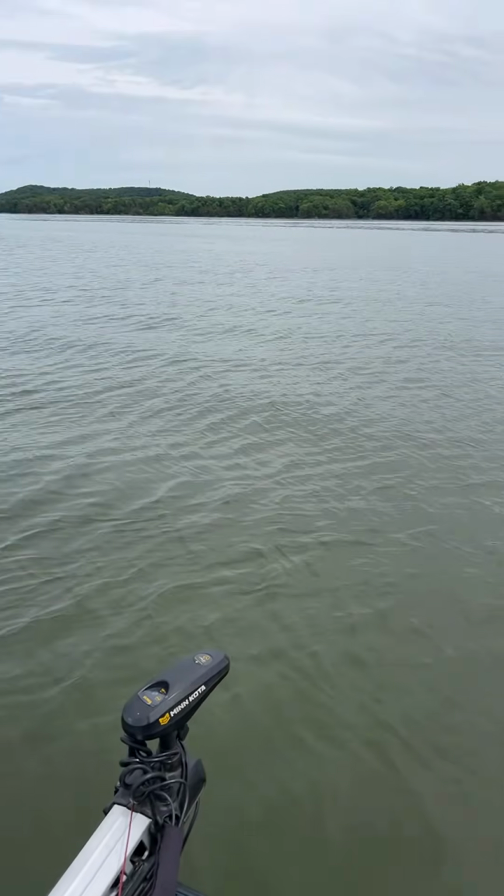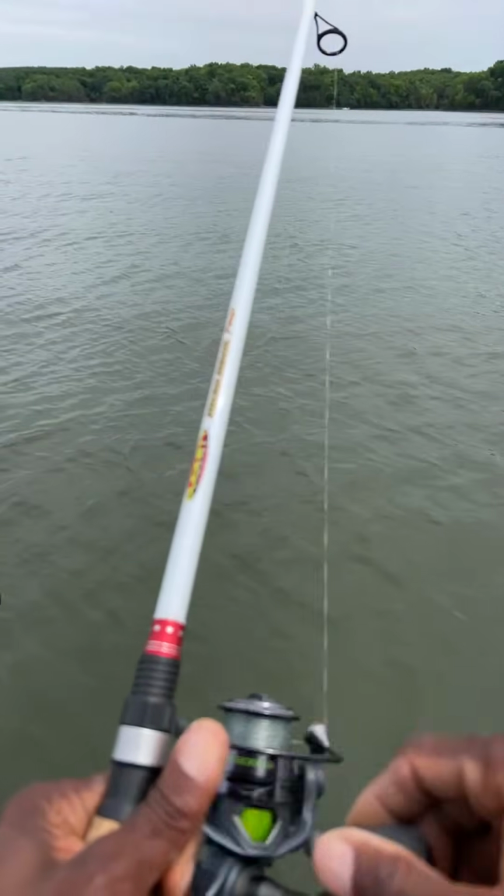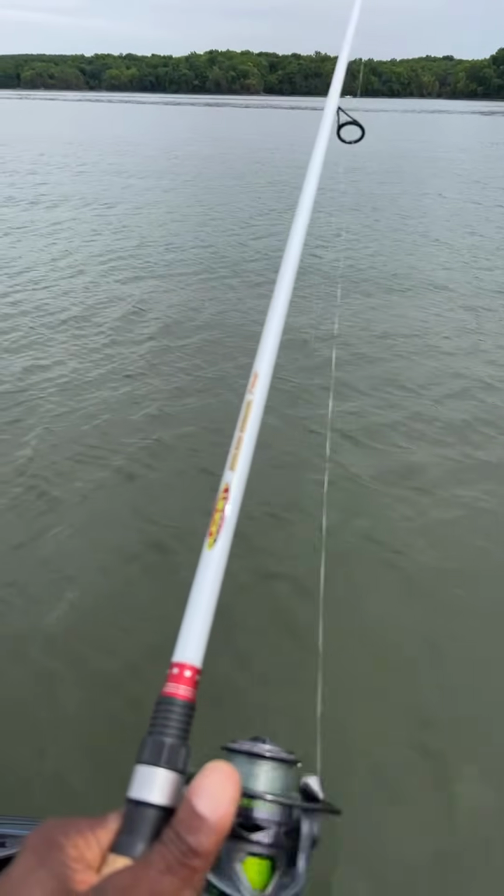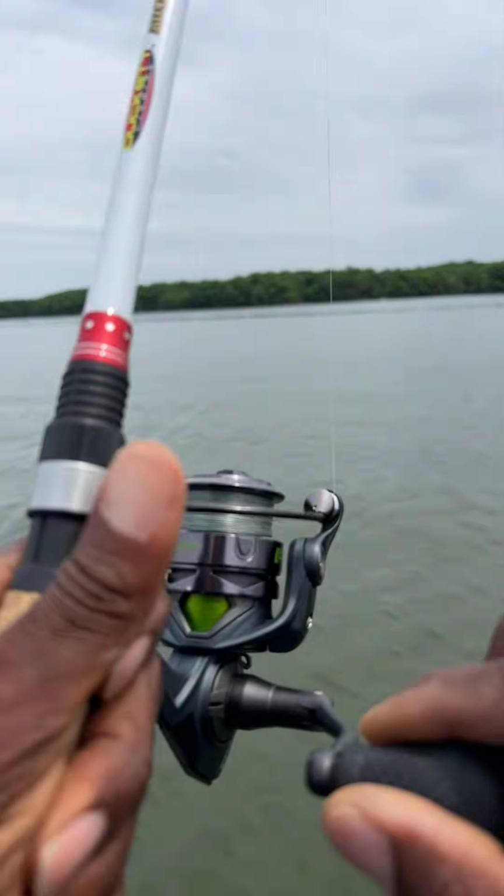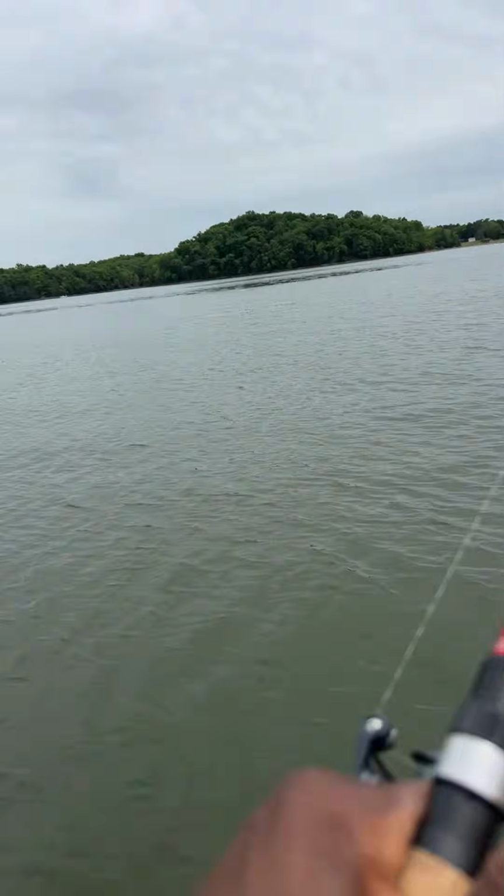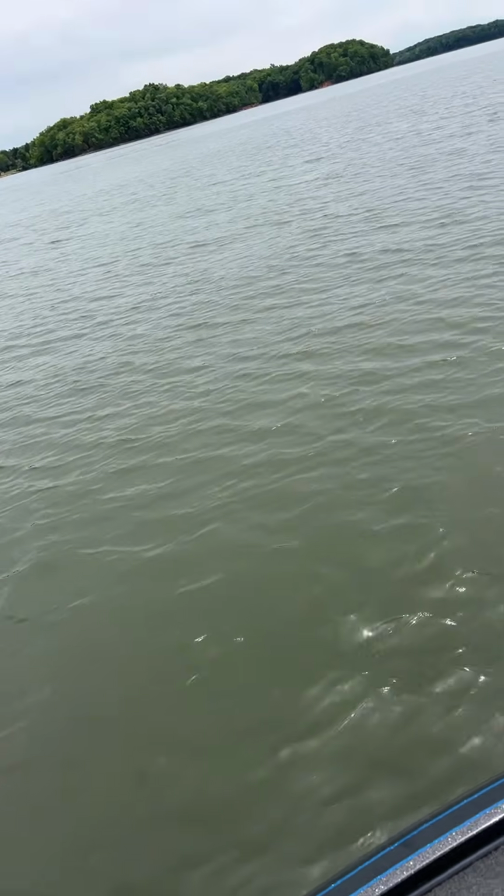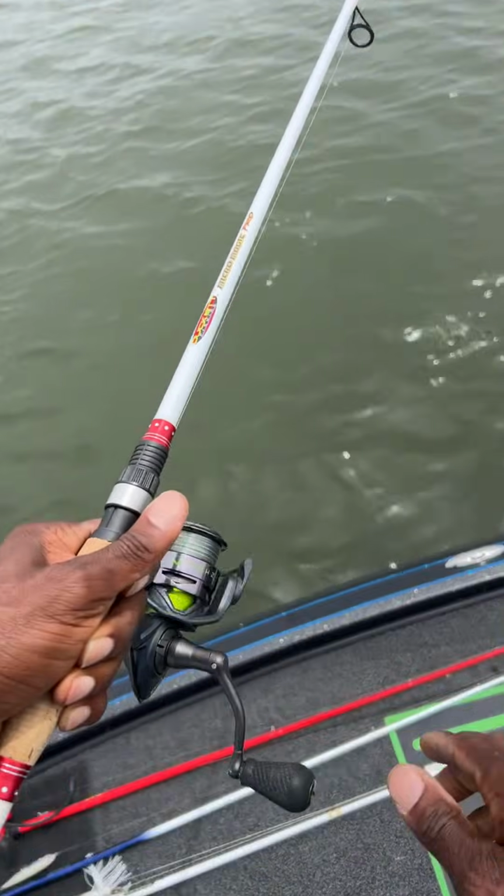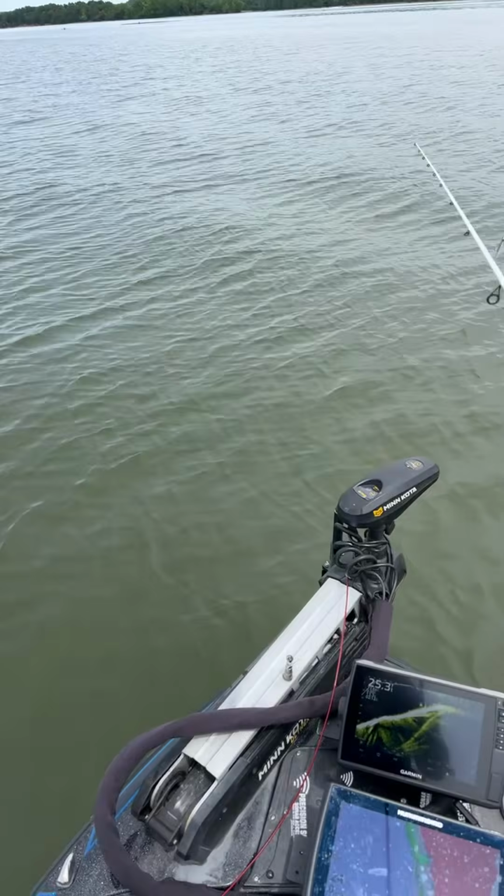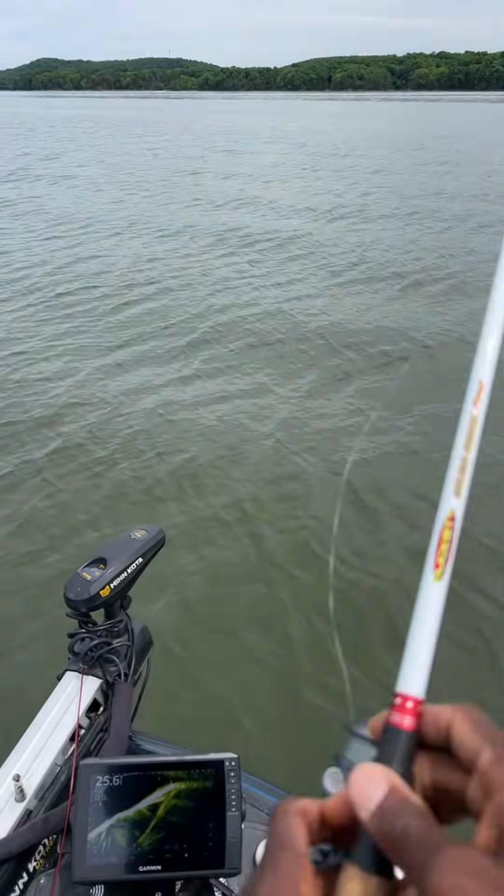Let's see if we can get another one. Come on, bud. Okay, we got him that time. He doesn't feel like a big one now. Oh, it feels like a decent one. There he goes. Look at that. Oh, and he came off. I was playing with him too much. That fish said, I ain't for play. Let's see if we can do that again.